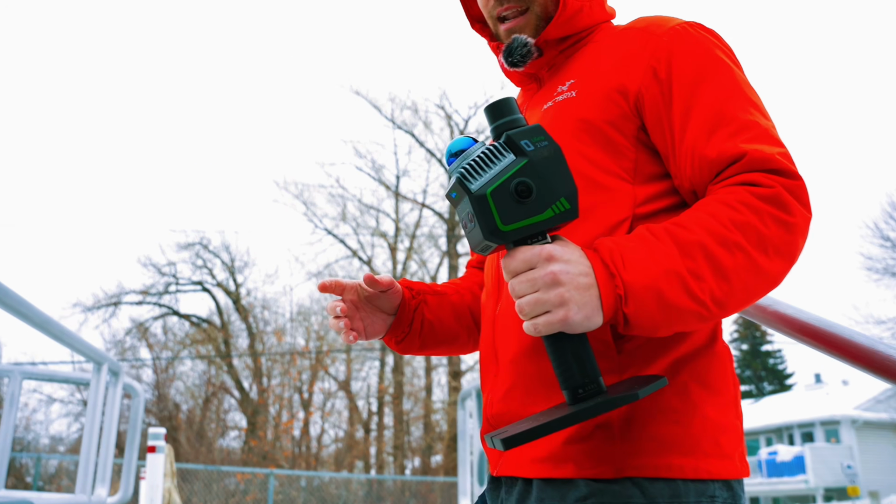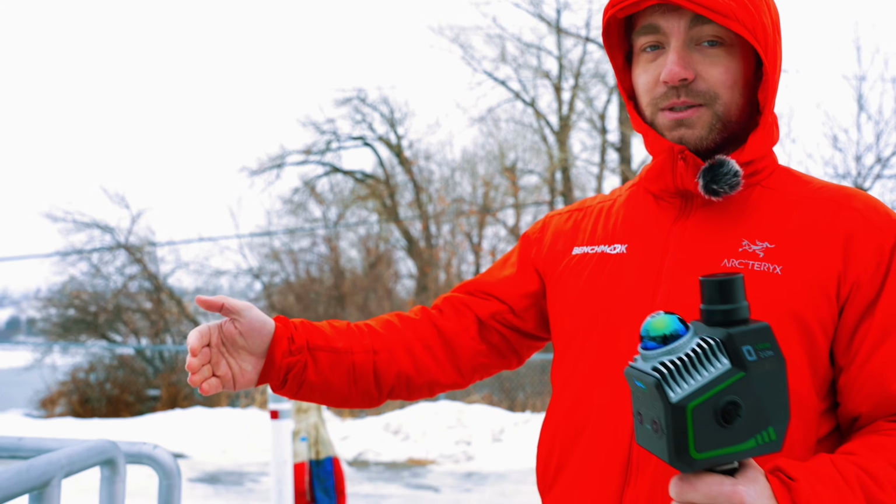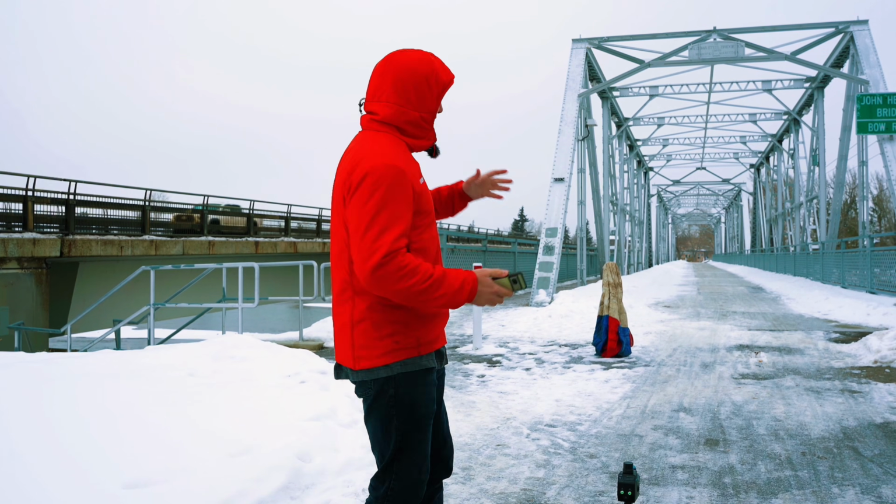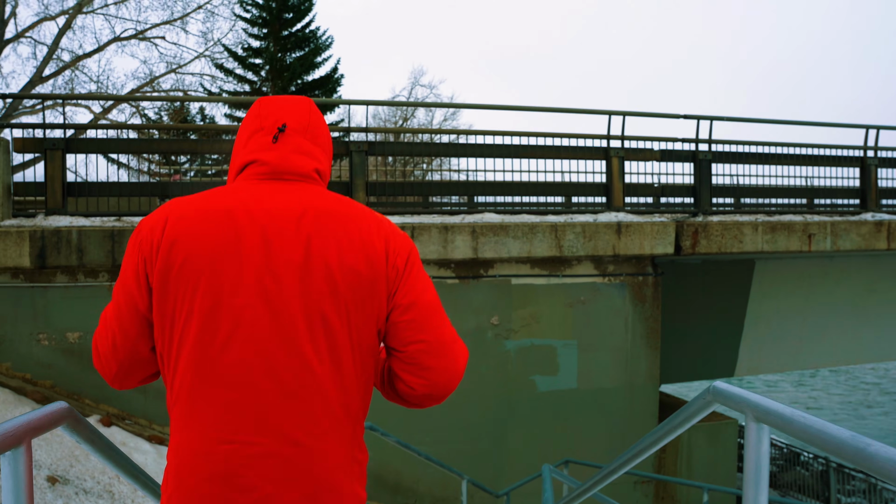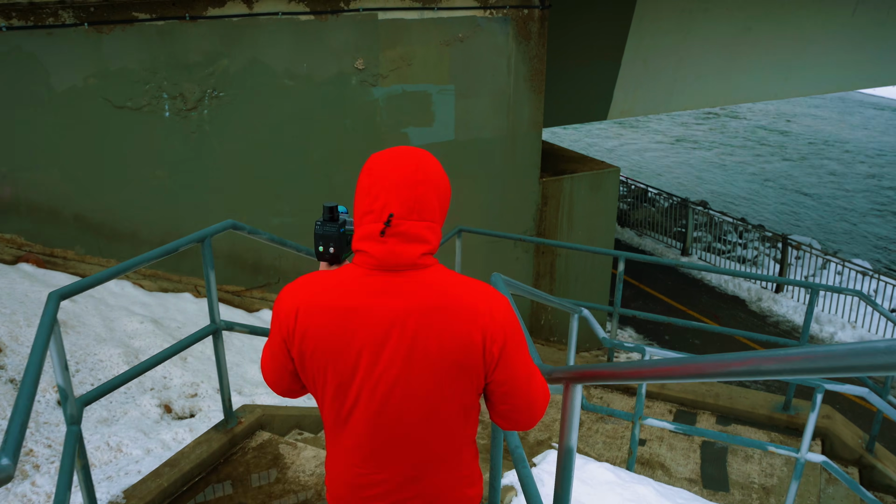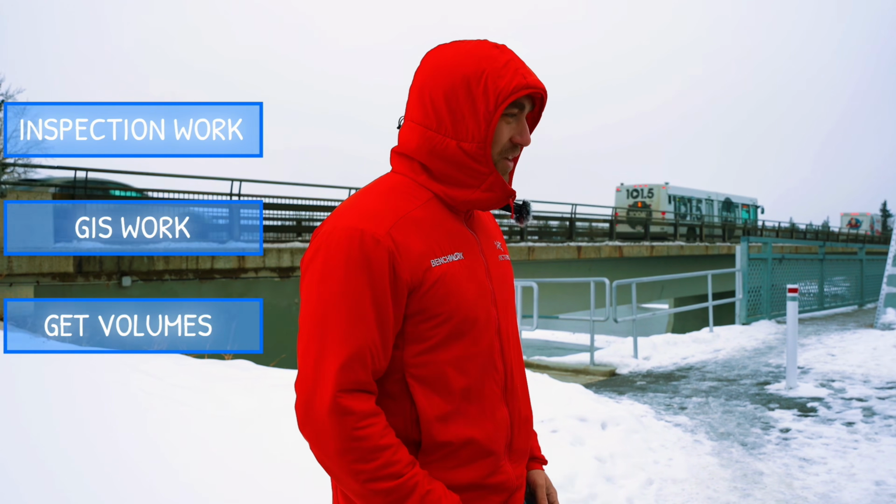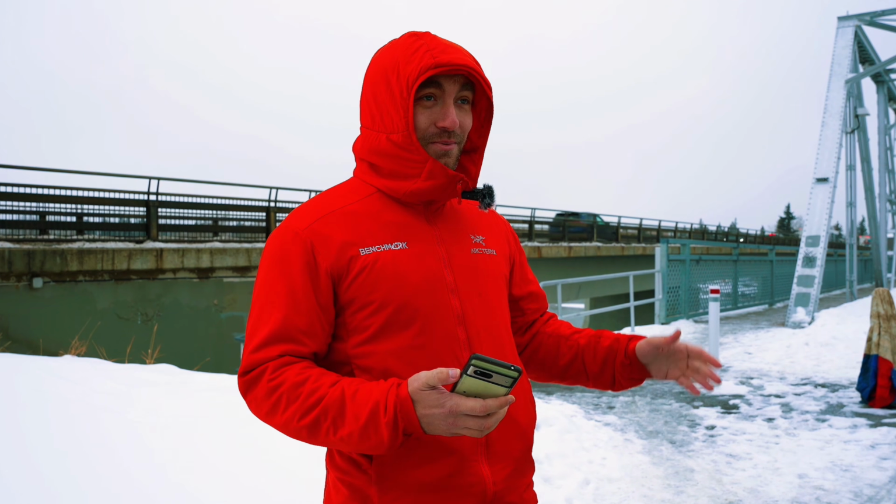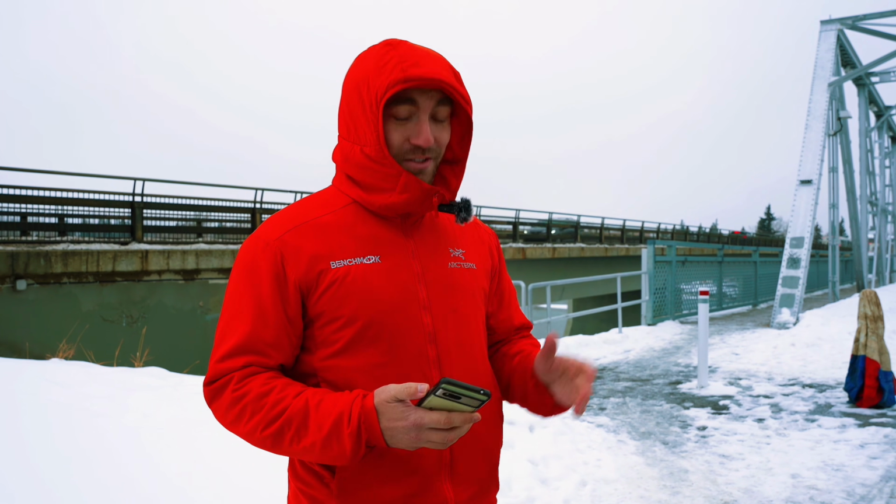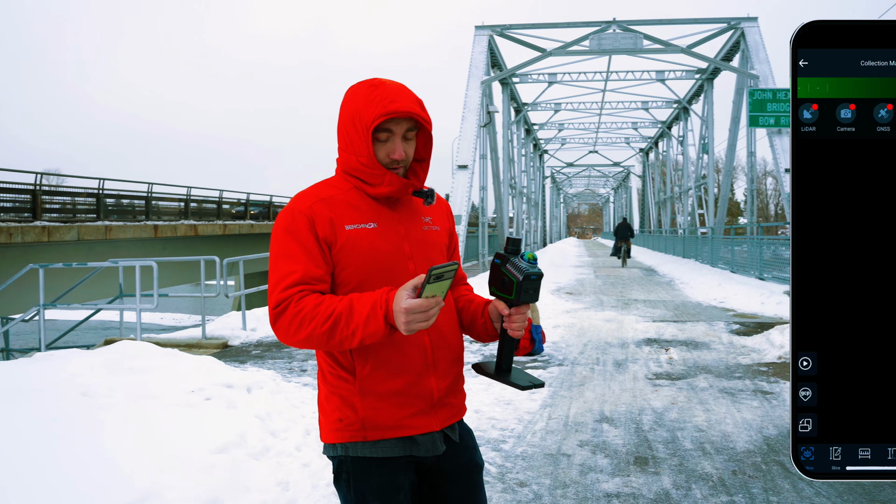And it also means that I can carry that RTK position into those points without having to traverse my total station under the bridge. It's so cool that I got this bridge right here in front of me. I can just pick this thing up and walk through it, and instantly I have a point cloud that I can take into the office and I can take measurements off of, and I can do inspection work, GIS work, I can give volumes, and all I did was have to walk around. I never thought I would see technology like this when I first started at Benchmark, and it's just come so far.